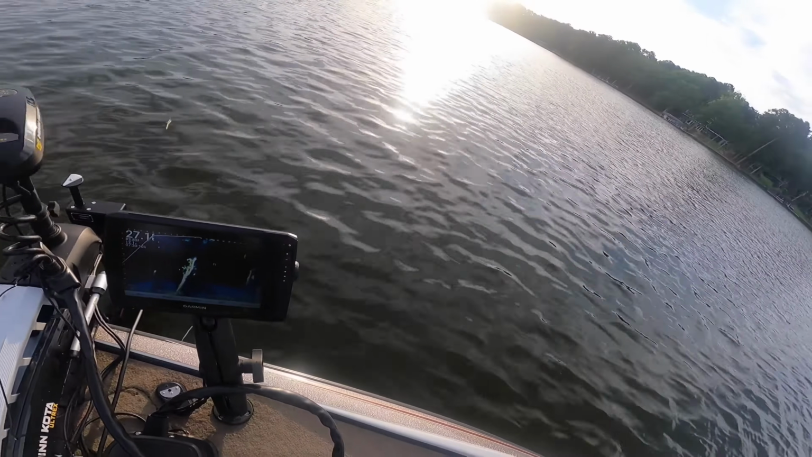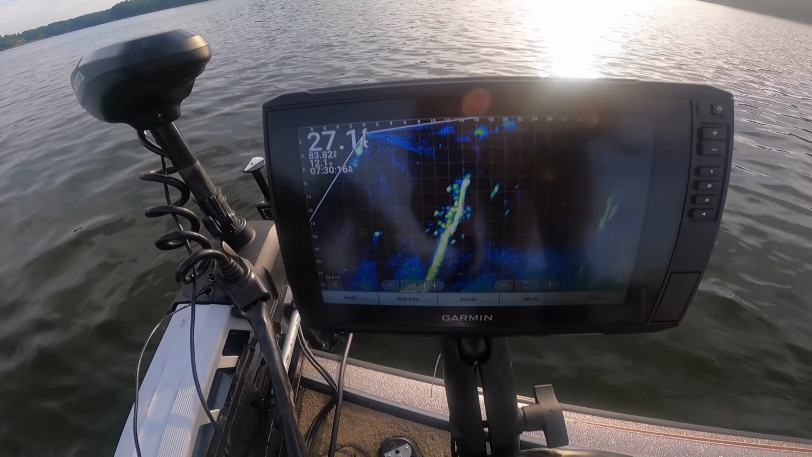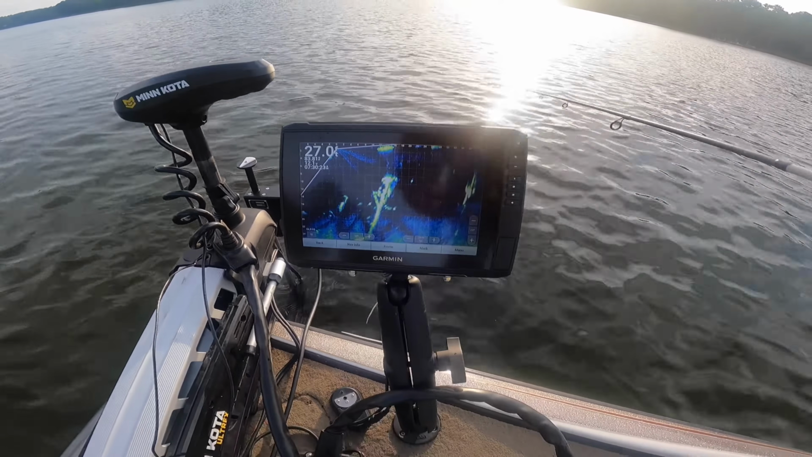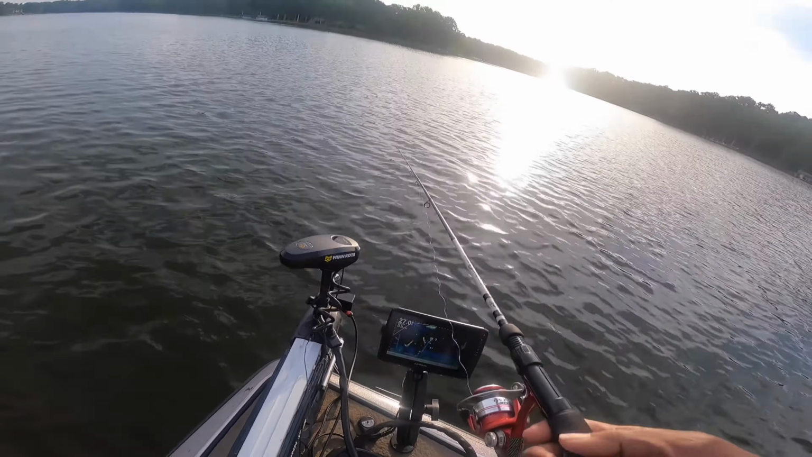So I'm gonna throw it off on the left-hand side. Flip it. You gotta go that far. So off on the left-hand side, there's my bait falling right here. Okay, so that's just a little bit off of the left. The problem is, I don't think it's been consistent. So let me put this back up while I catch a fish out of there, hopefully.